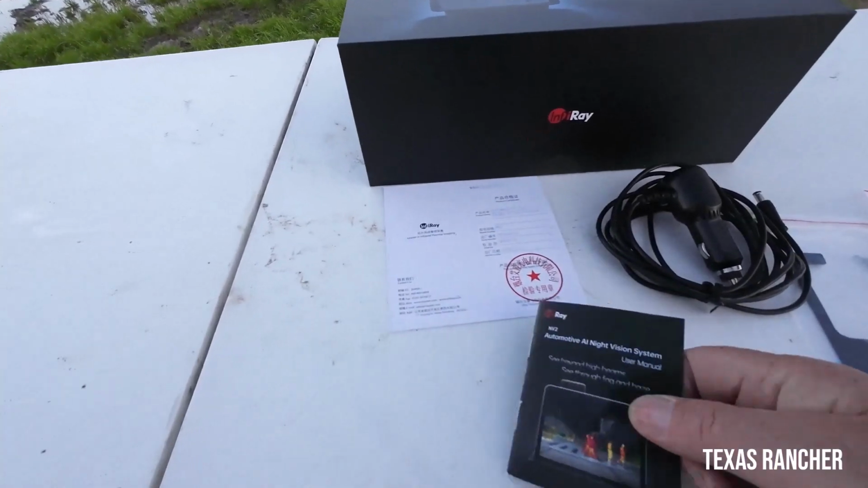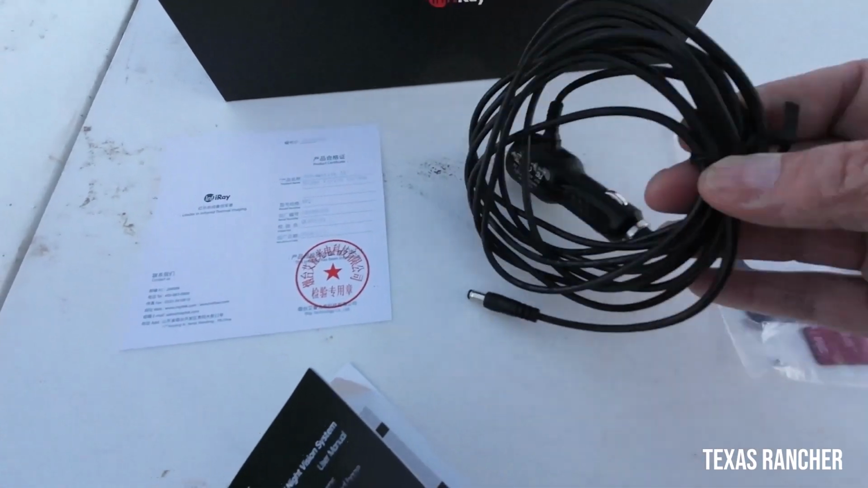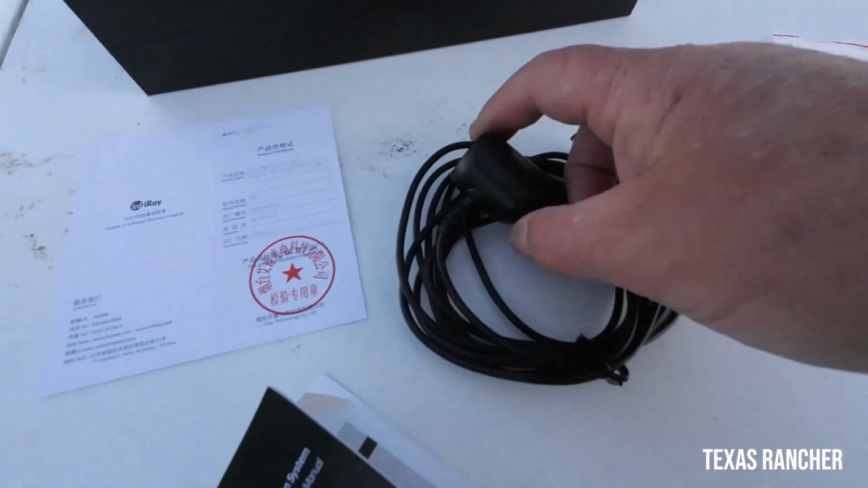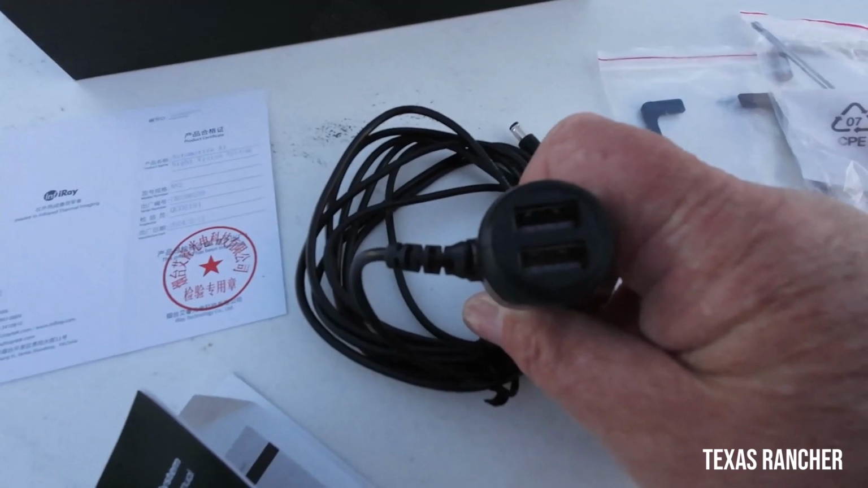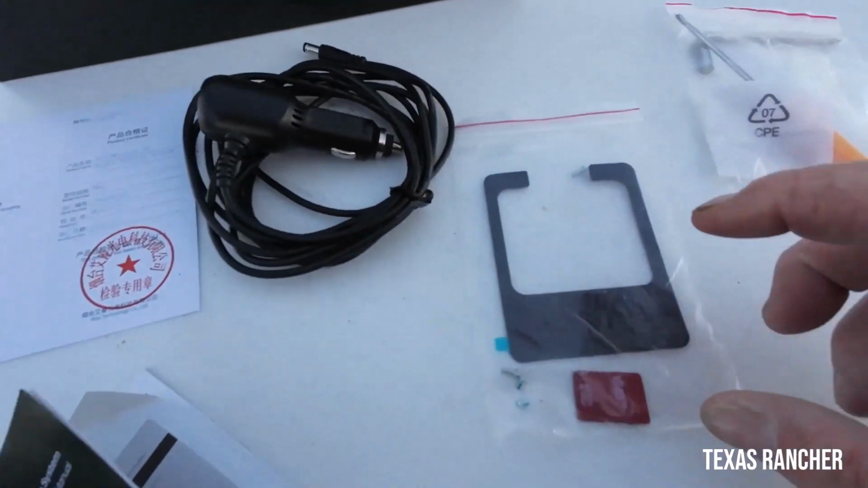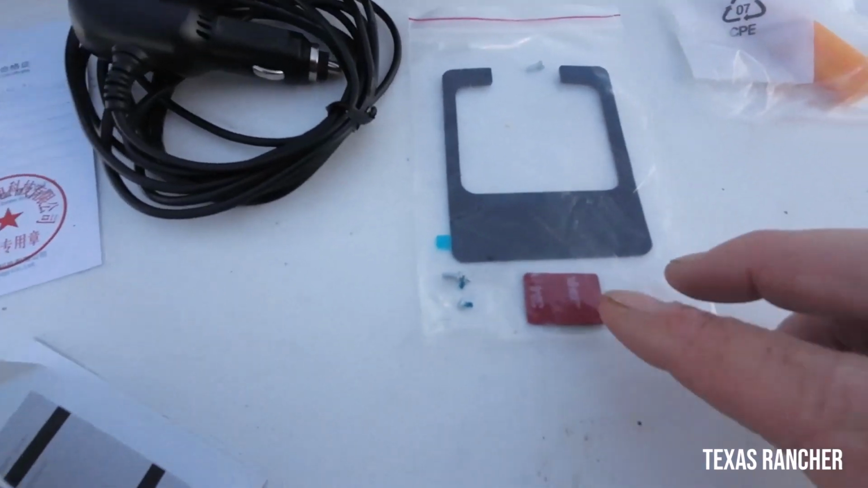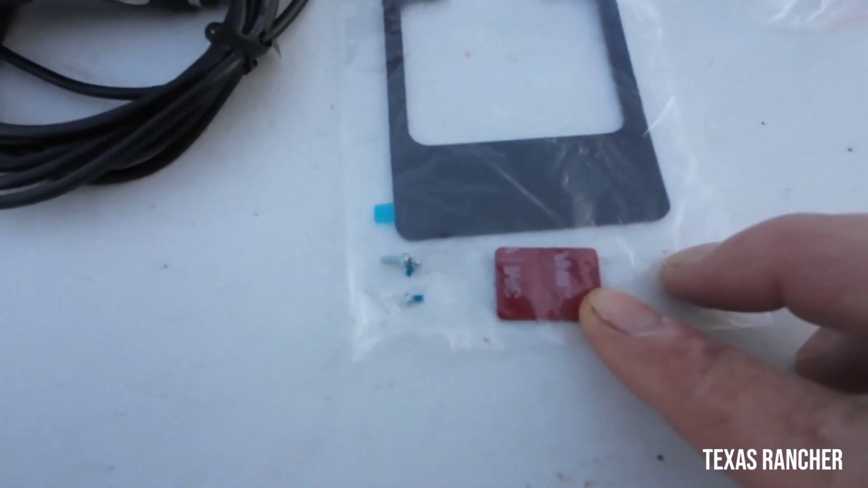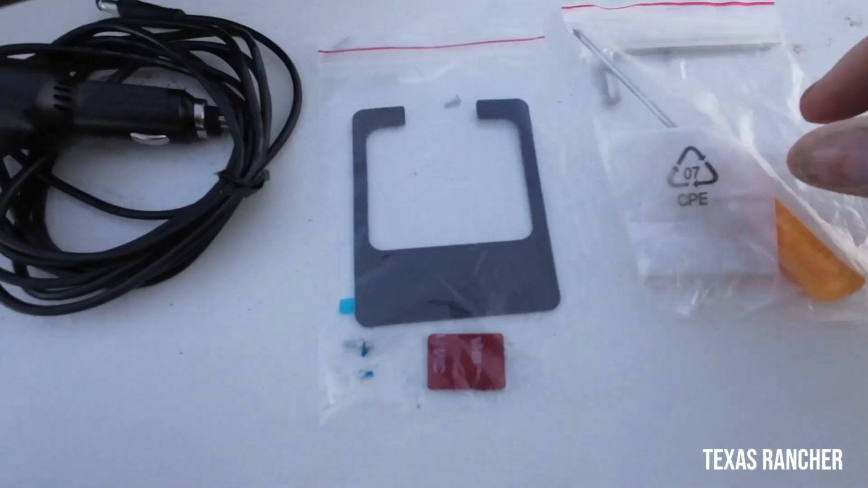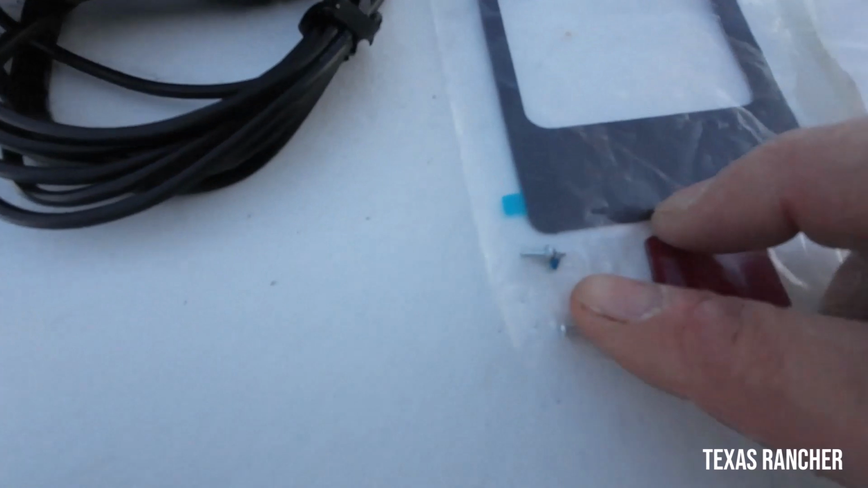Okay, so you're going to get your user's manual, a warranty card. You're going to get a very long 12-volt cable. There's your 12-volt plug right there, and on the back of the plug for the cigarette lighter or your accessory is 2 USB ports. You get a double-sided tape to go on the bottom of the unit if you want to stick it to a flat surface. You get double-sided tape for the camera itself if you want to stick it to something, or you can mount it using the provided hardware, which is on the Mule. I'll show you in a minute. You get a small Phillips head screwdriver, an Allen key, and you get a bunch of tiny little screws.